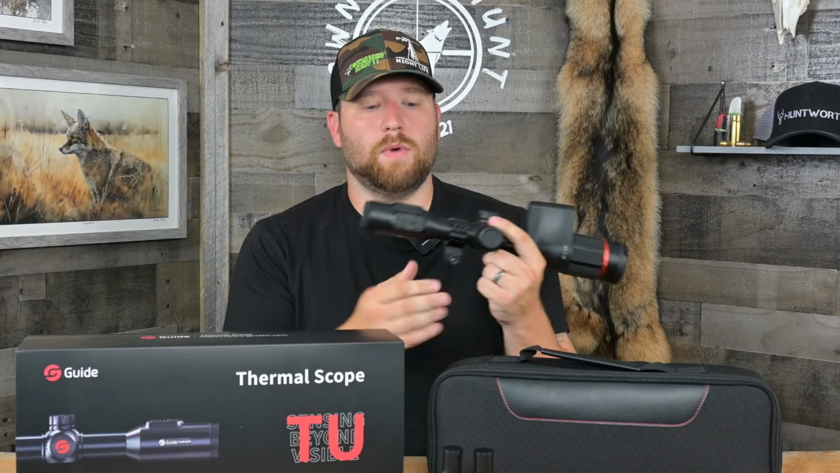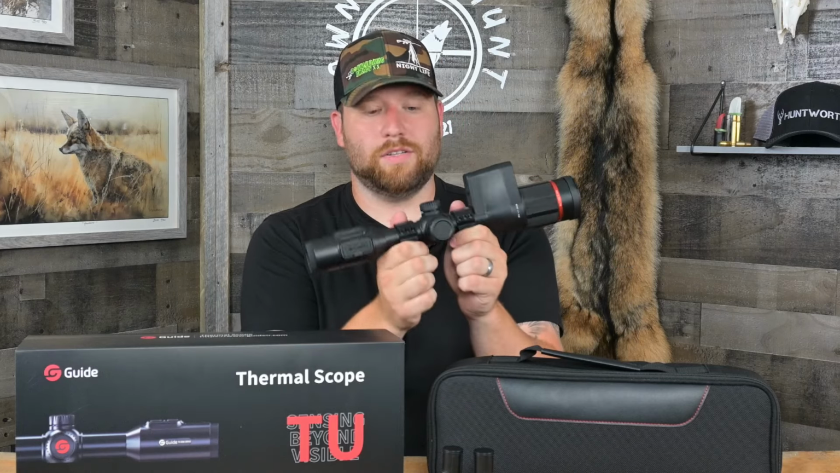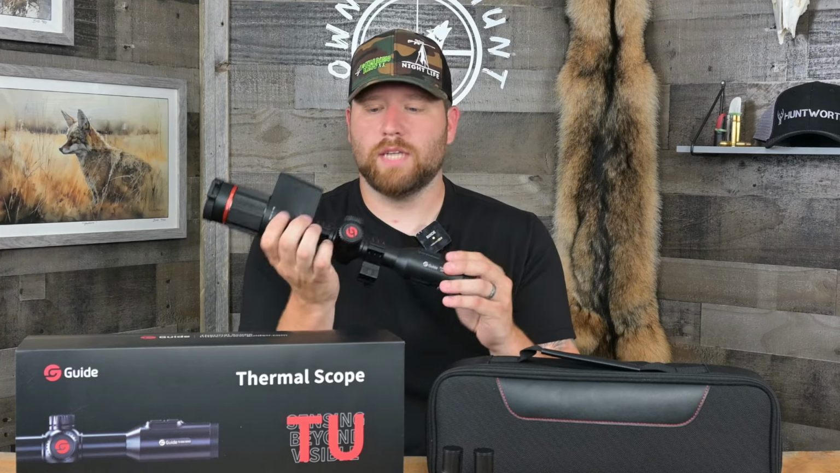I should also mention, while we're talking about batteries, this does have an internal battery as well, just like the Pulsar Thermions. So you get the runtime of these plus the runtime of the internal battery system. You're gonna be all set for a whole long night of hunting. No problems at all. Easily 10 hours of runtime.